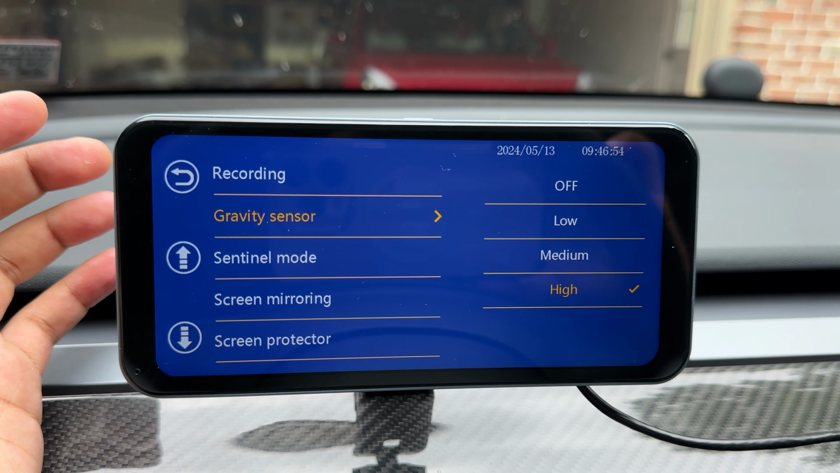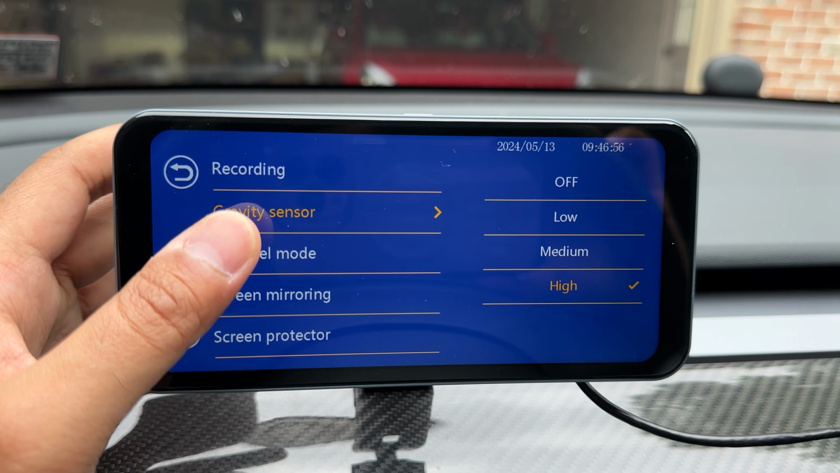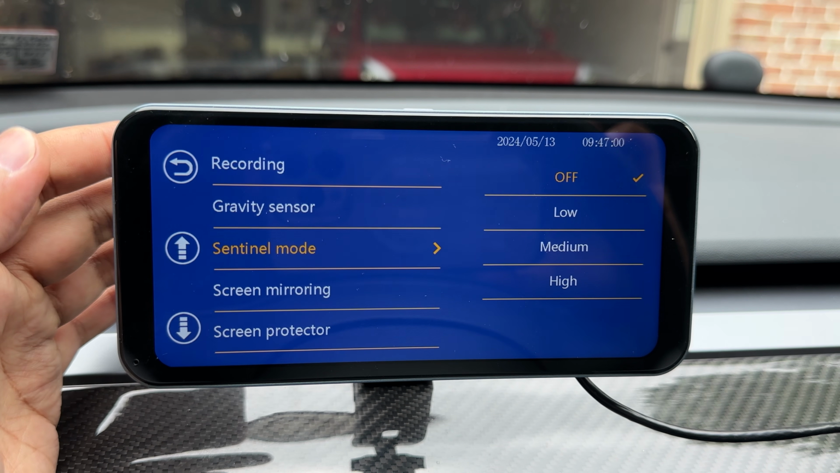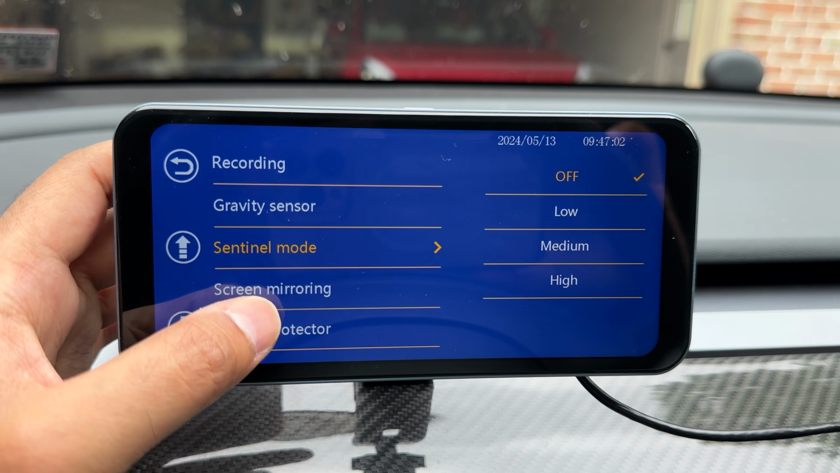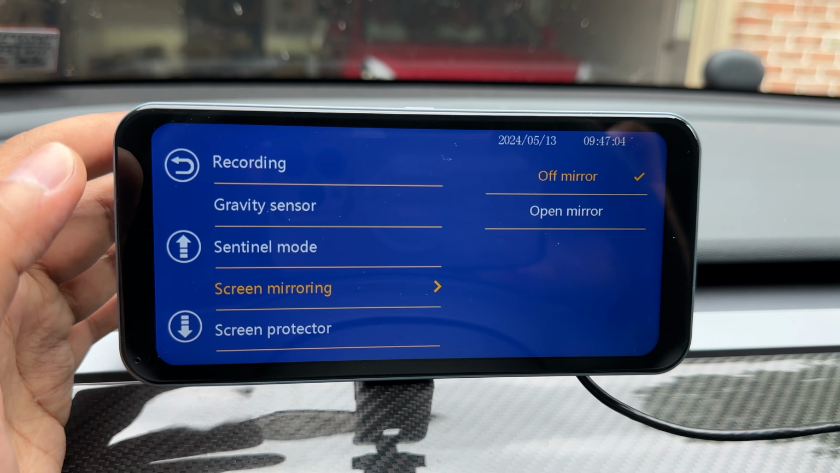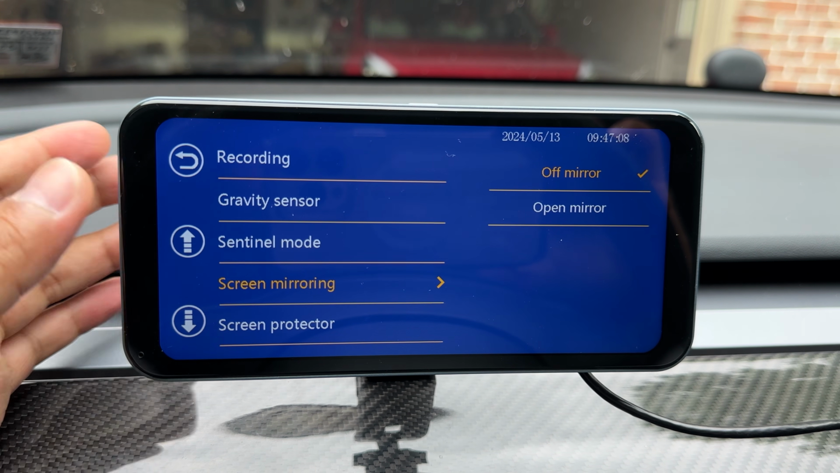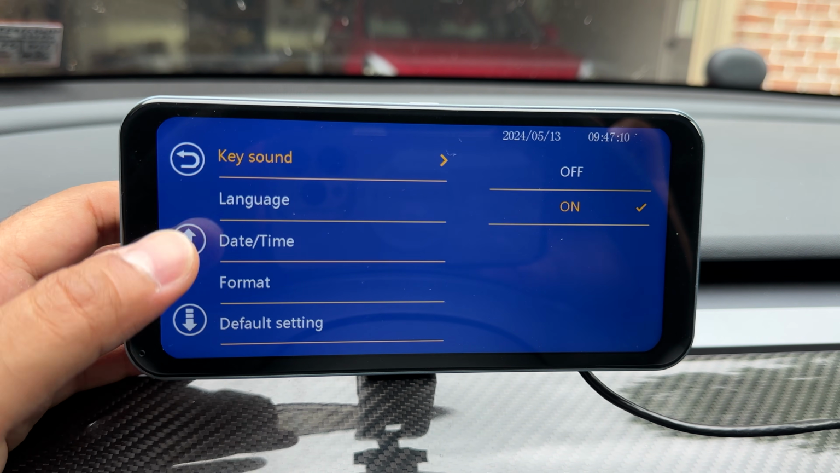Gravity sensor, if it detects that the car got hit or something, it will record just like any other dash cam. I don't know what Sentinel mode is. Screen mirroring, I can open mirror or off mirror, but I don't know how to activate a screen mirror. I just wanted to show you that this exists.